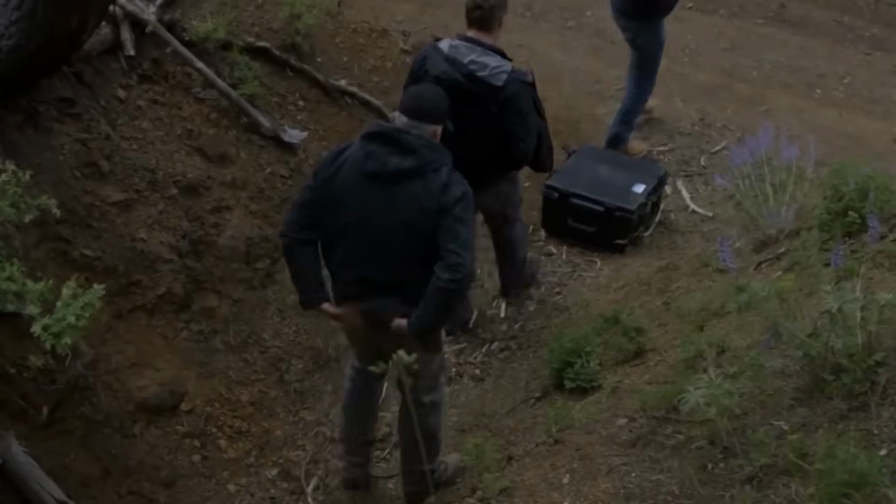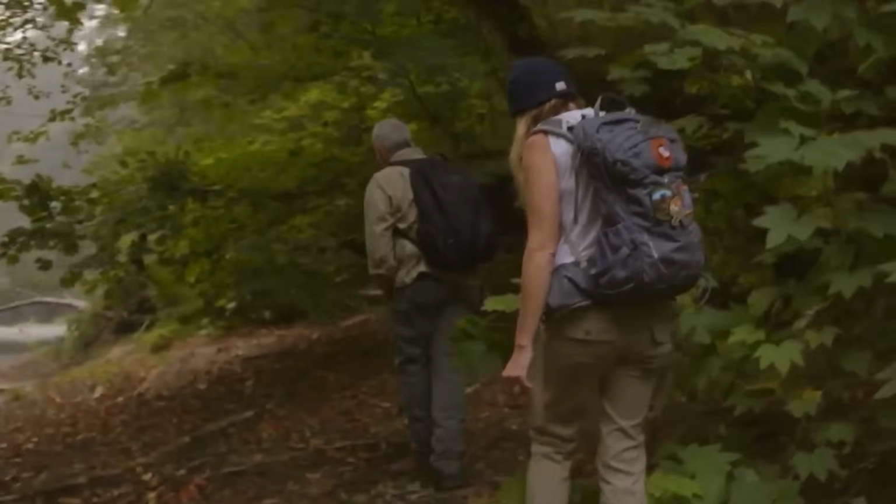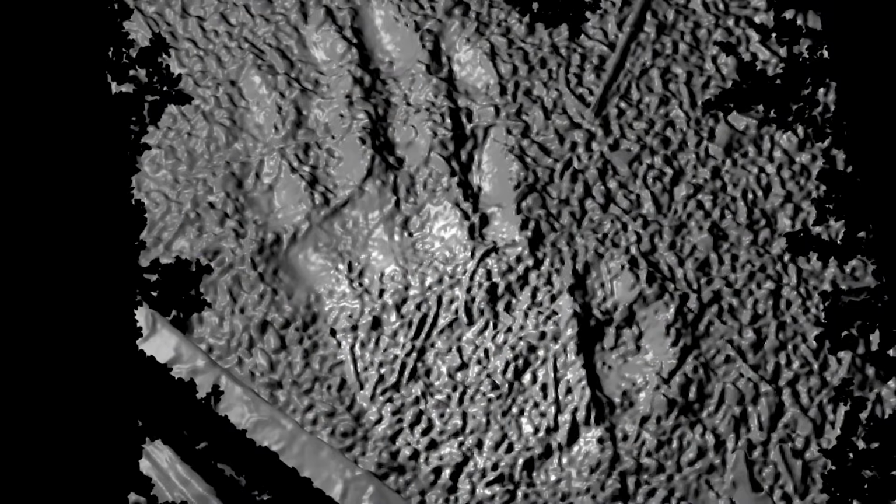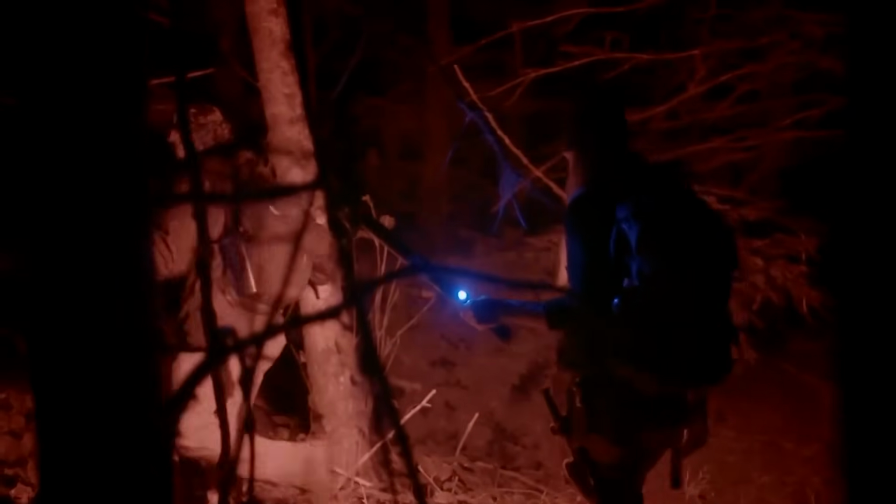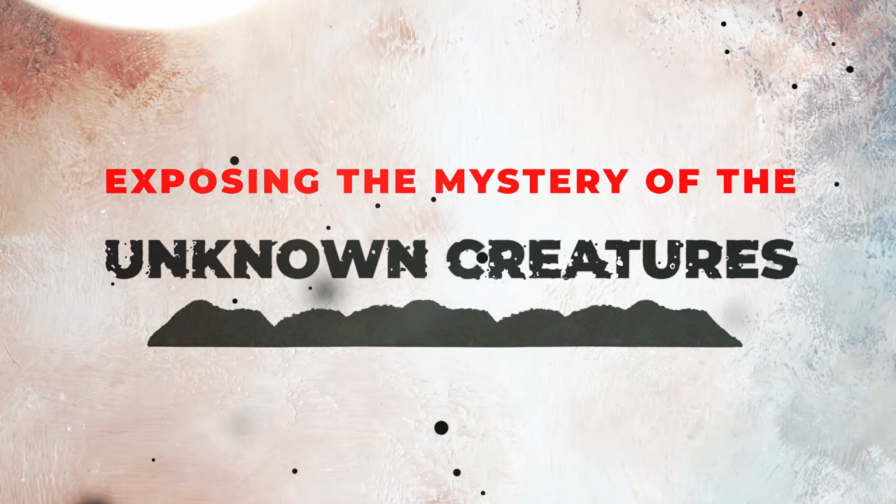On another day, the team had an even clearer encounter. While walking through a thick forest filled with old, towering trees, they found a patch of disturbed soil deep in the mud. Large footprints led away from the spot, but that wasn't the last surprise. Night falls, and the forest's secrets grow deeper, exposing the mystery of the unknown creatures.